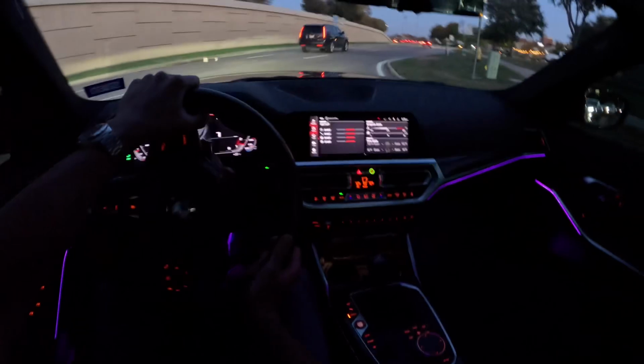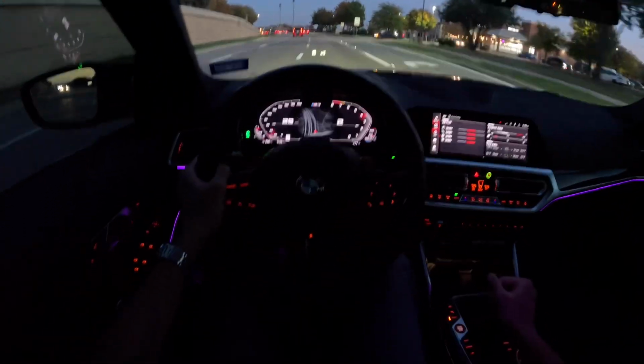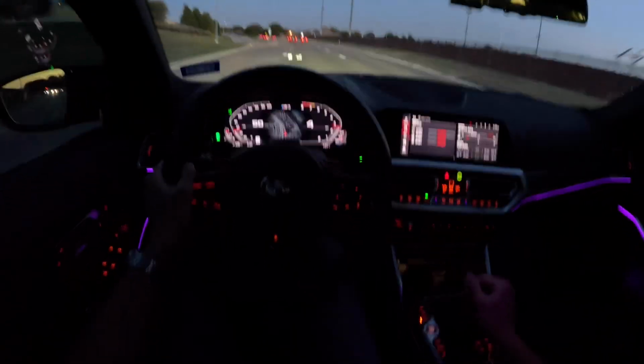But yeah, this car gets a lot of attention, which I never really expected. I just got the car because I thought it was really cool, right? But the amount of attention it gets, I guess people really like the G80, especially with the CS DRLs. It gets a ton of attention. A lot of people point it out, take pictures of it, always ask questions about it, which is pretty cool. It's cool to see that this car gets that kind of attention.